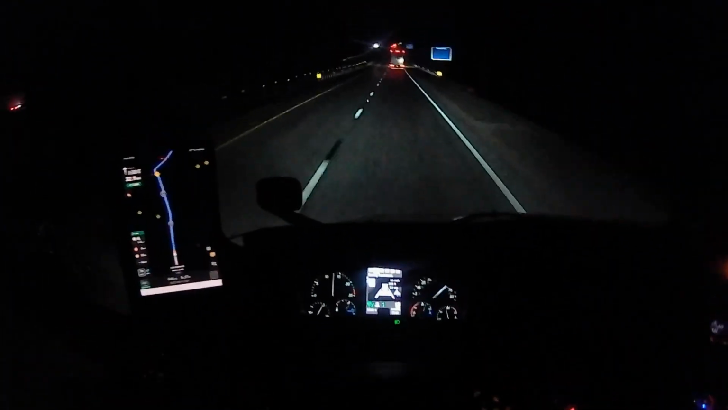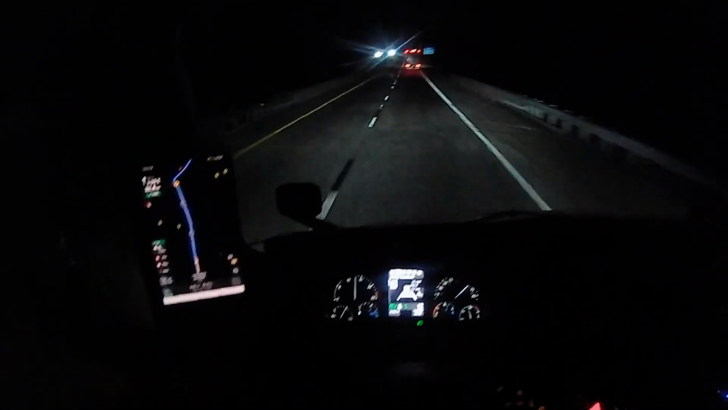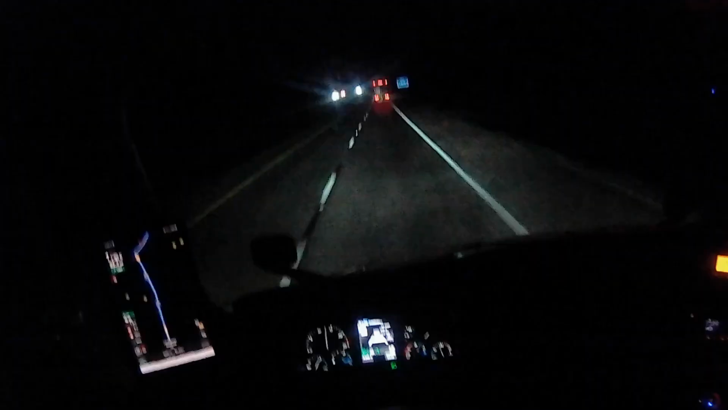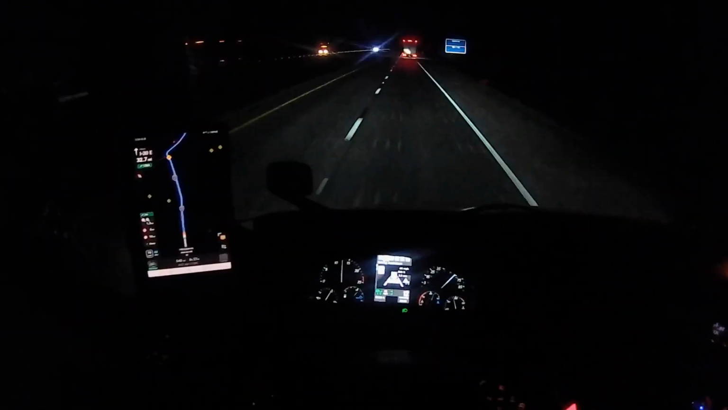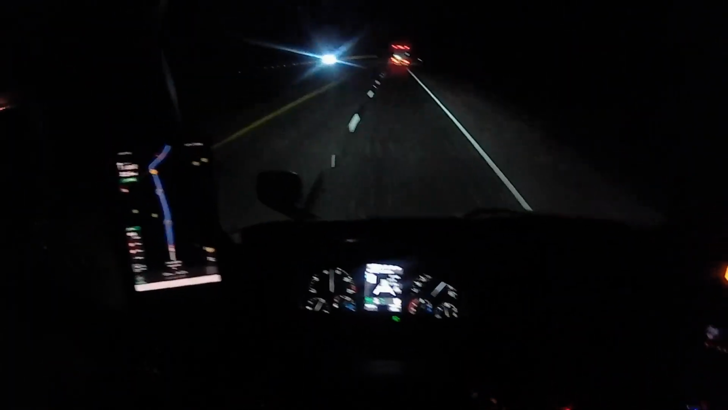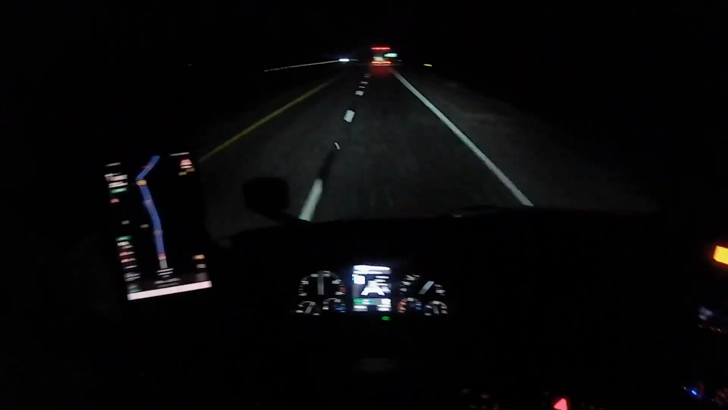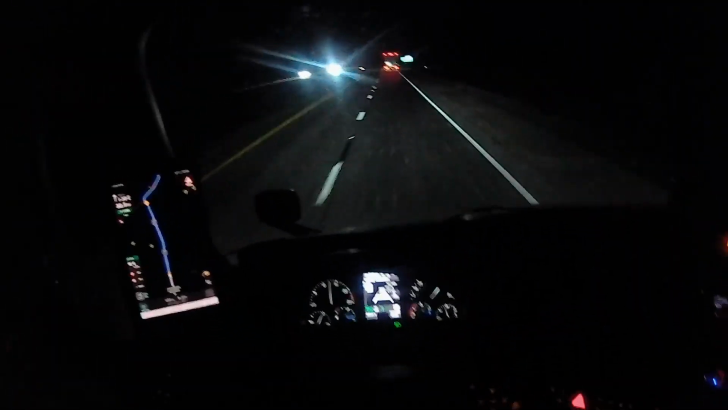So on my cruise control, if I put my foot on the accelerator and I get closer than 250 feet, it'll start beeping. That also logs a following-too-close warning that'll go to my dispatch, essentially. And if I get too many of those warnings, they'll write me up.